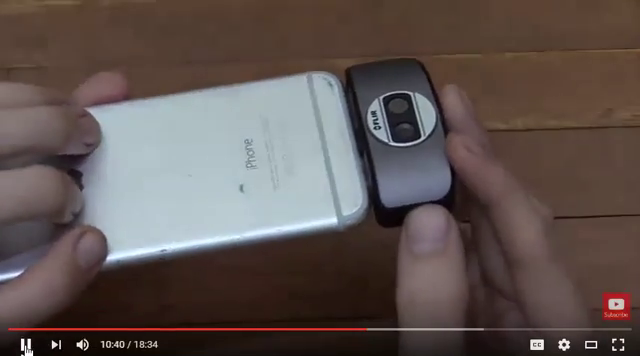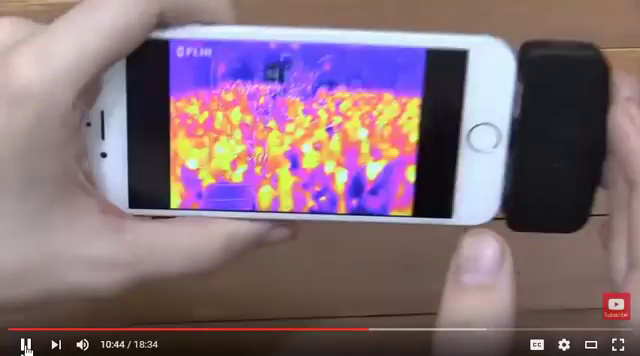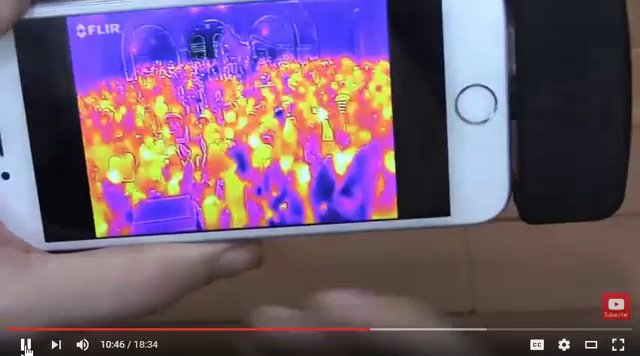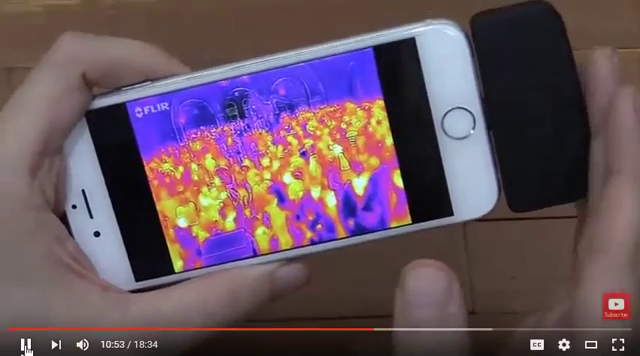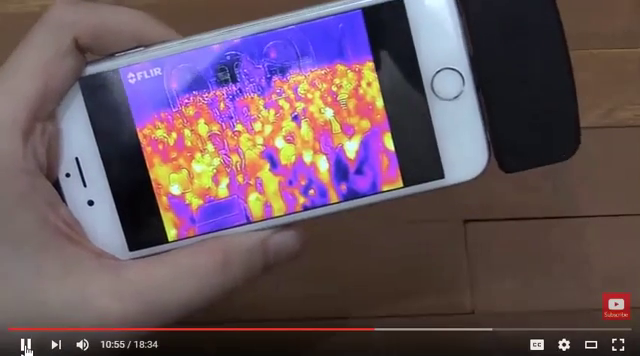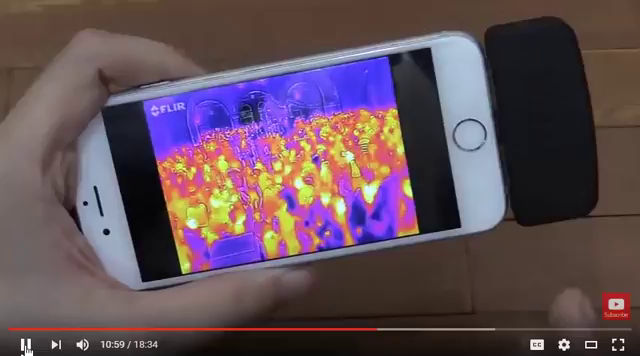It's seeing heat, which is far infrared, but it's really hard to comprehend until you actually start playing with this and you realize what's going on. This isn't some camera trick or some kind of app. This is real. This is actually seeing far infrared and converting it into thermal images like this. And I actually did a video of this, so I'm going to cut that in now and show you that.